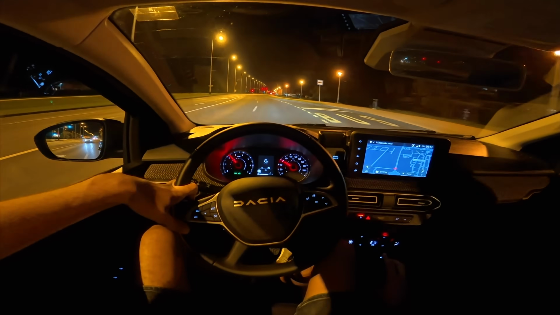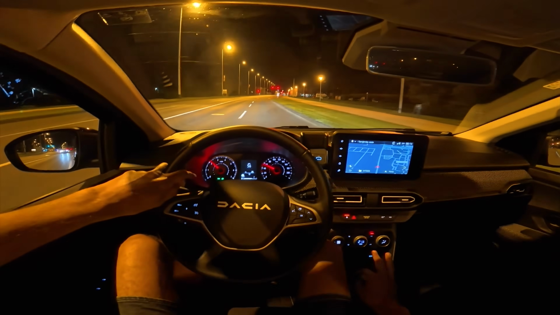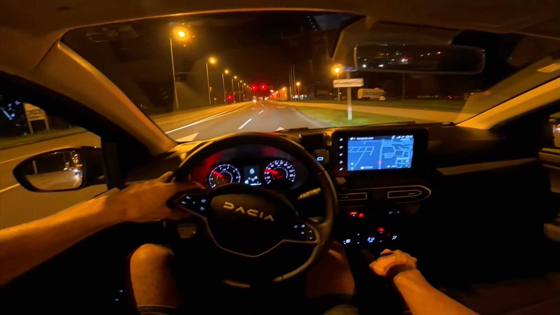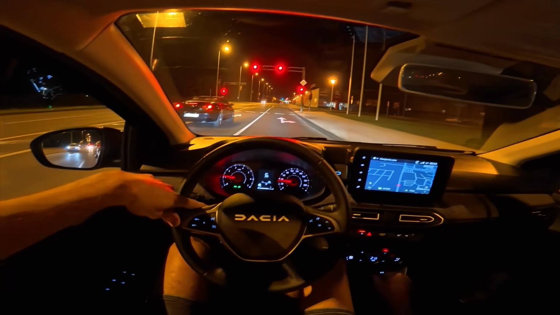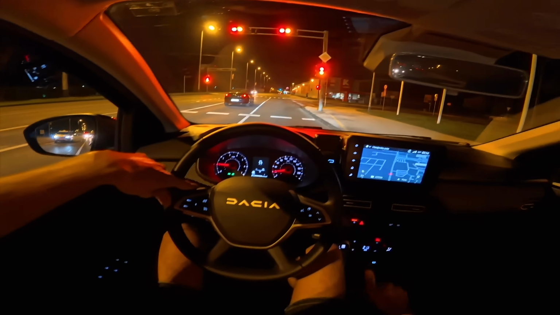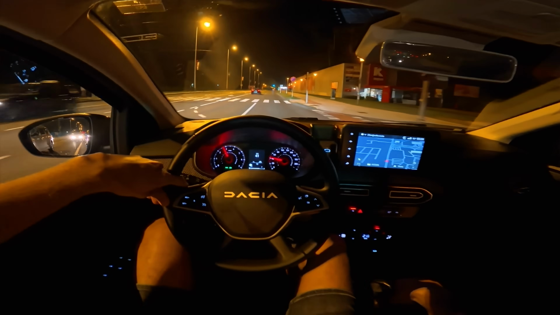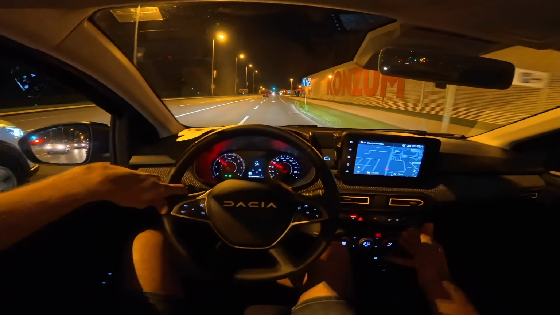that when you reach 120 kilometers per hour, you're just about 2,500 RPM. Now, when you're driving 130 kilometers per hour, you're just below 3,000 RPM. So that's where this car isn't too efficient, because it lacks the 6th gear.